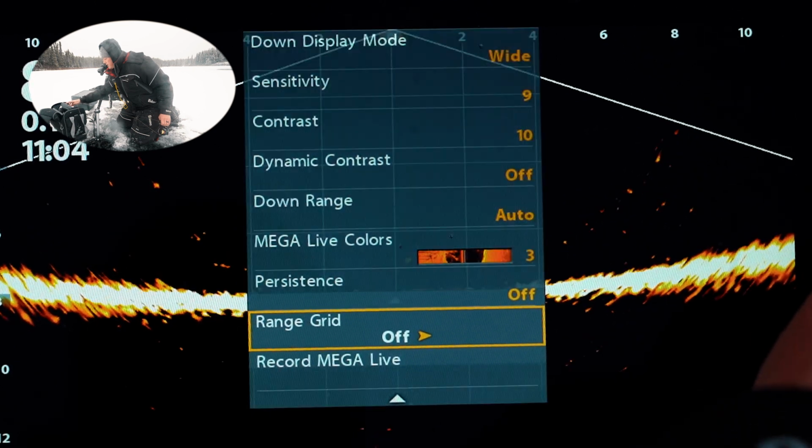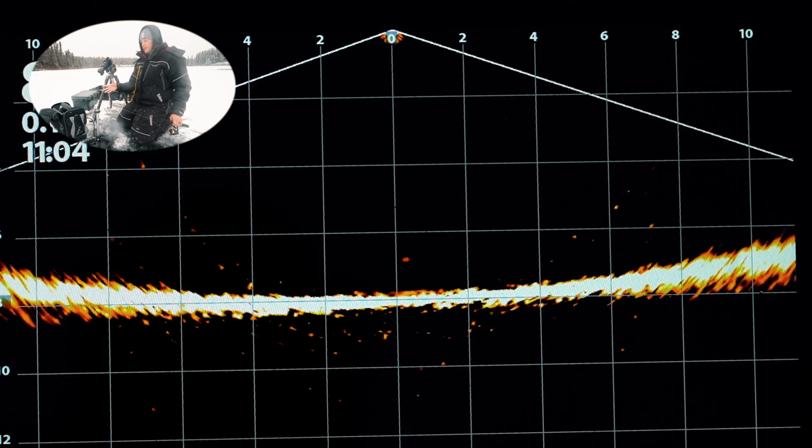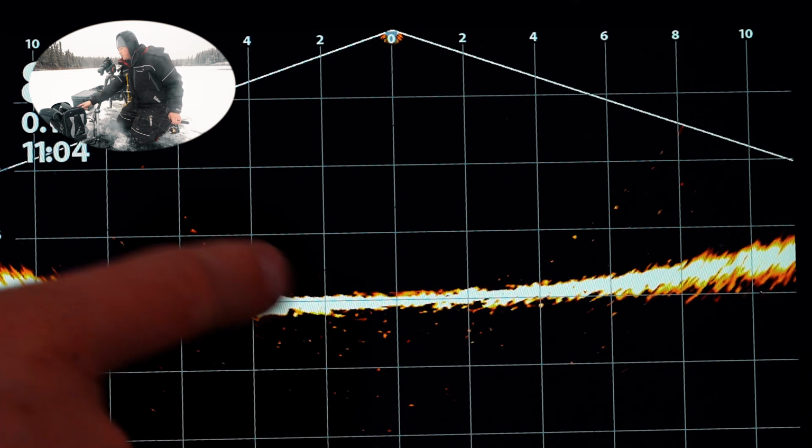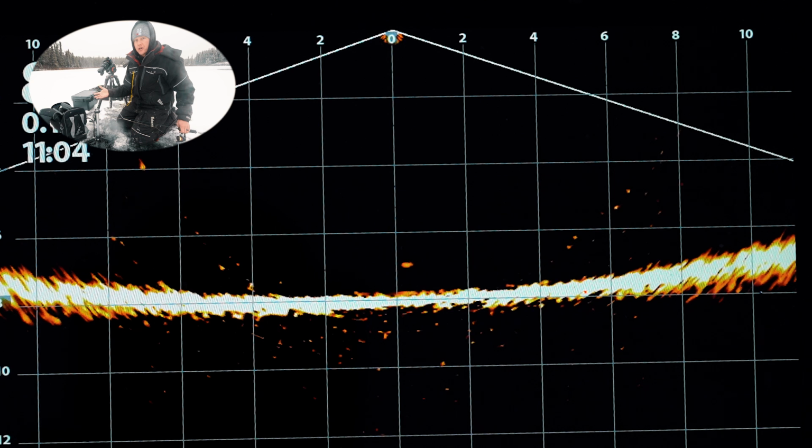Interesting. Range grid. So you can turn your grid on there, 2-foot grids. The nice thing about the grids is you can tell how big a fish is, right? So if a fish spans across one of those grids, that's 2 feet. So it's a 24-inch walleye, 24-inch trout, whatever that might be.